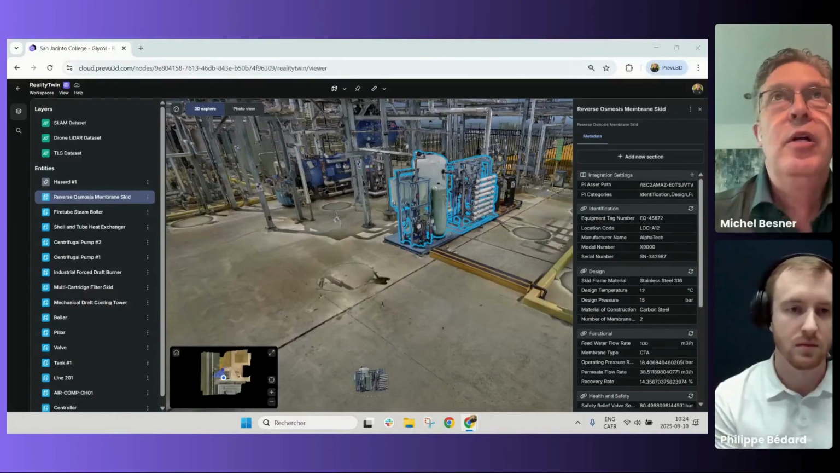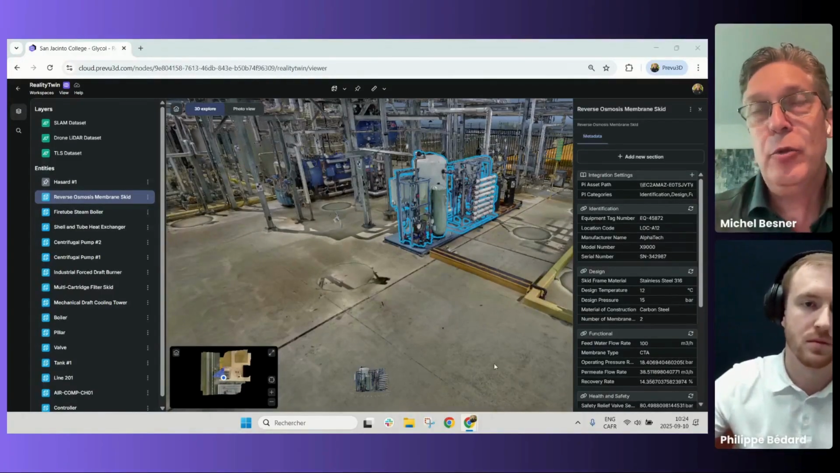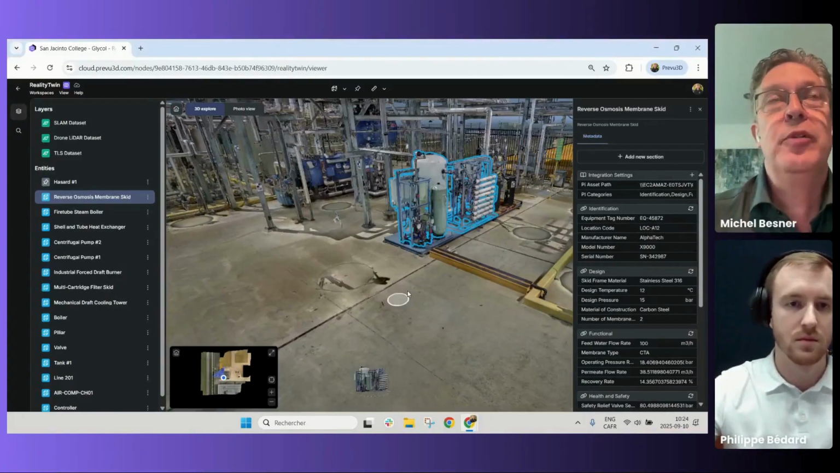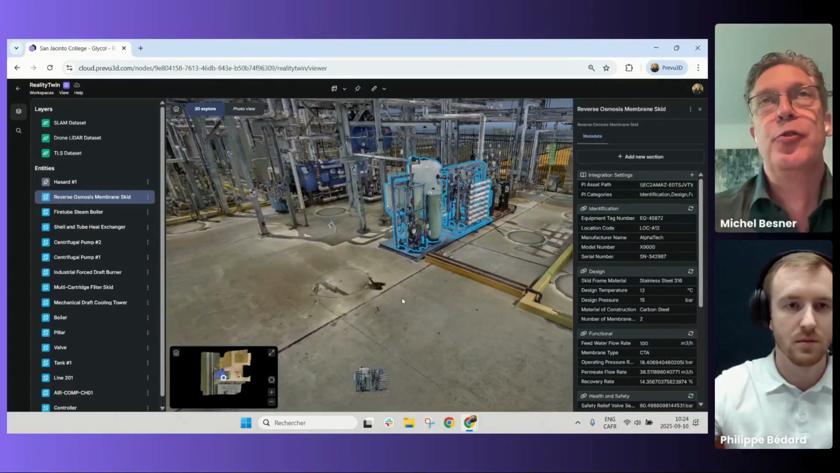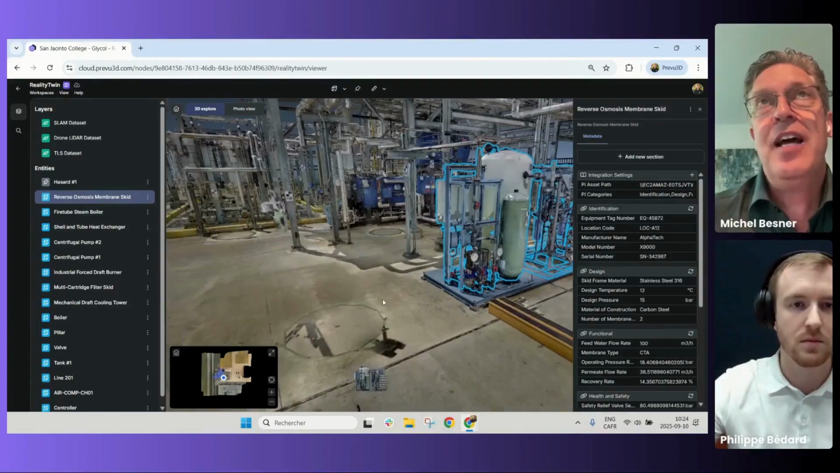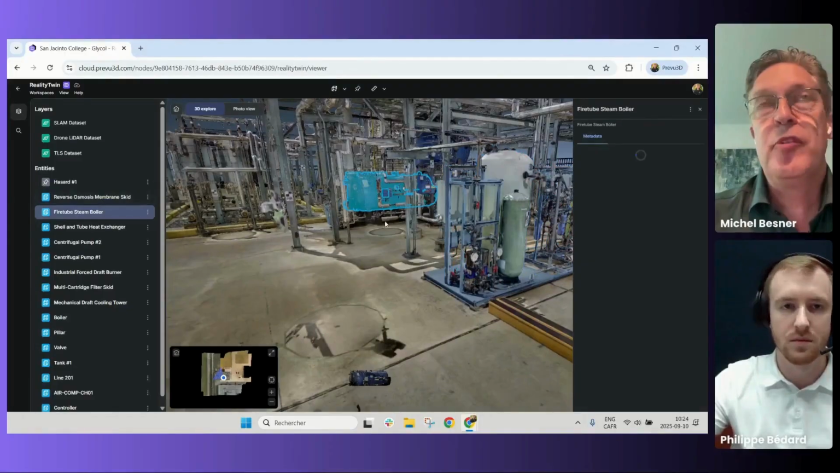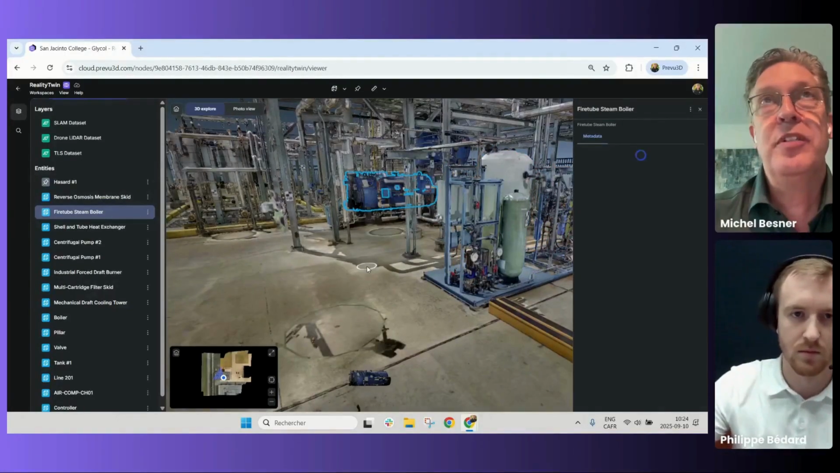That's where what we've done is key: to allow you to take 3D scanning data. Yes, you can also use CAD data as well. We don't have it in a specific demo, but we can show that in future web presentations. And basically isolate these assets in a way that you can then connect any form of information that comes from SAP, IBM Maximo, and other systems.